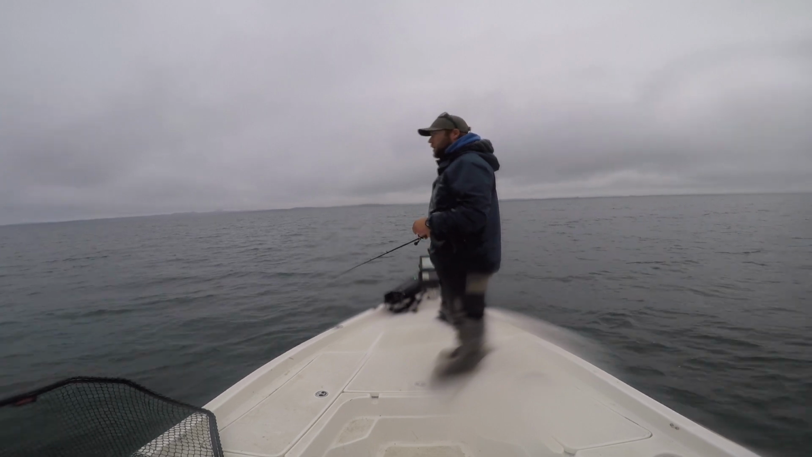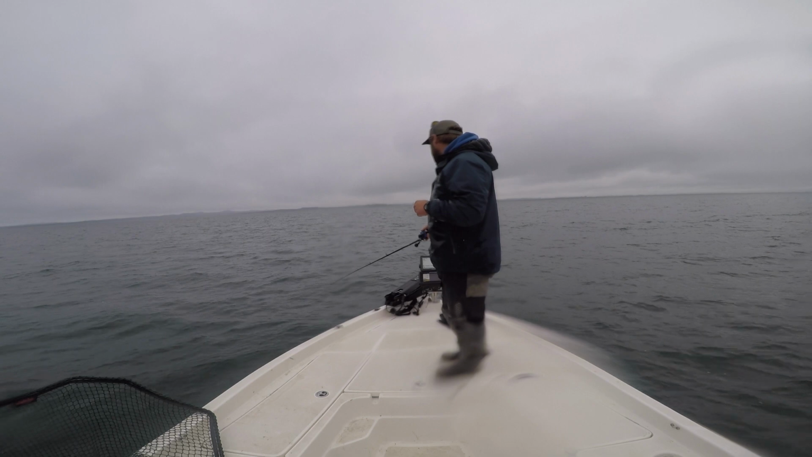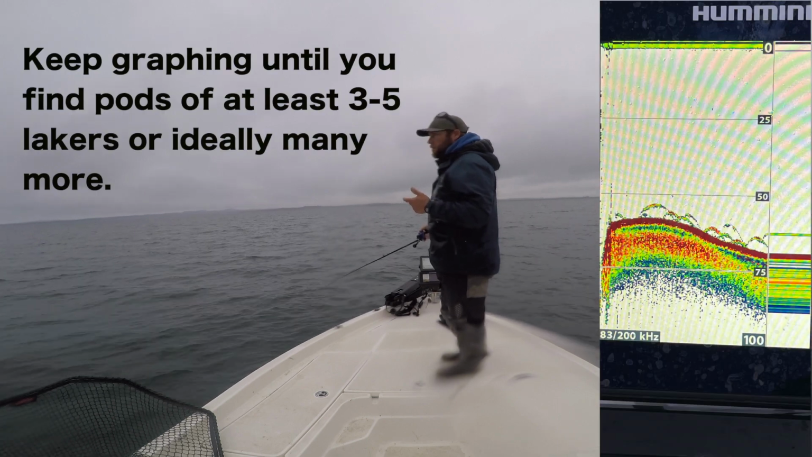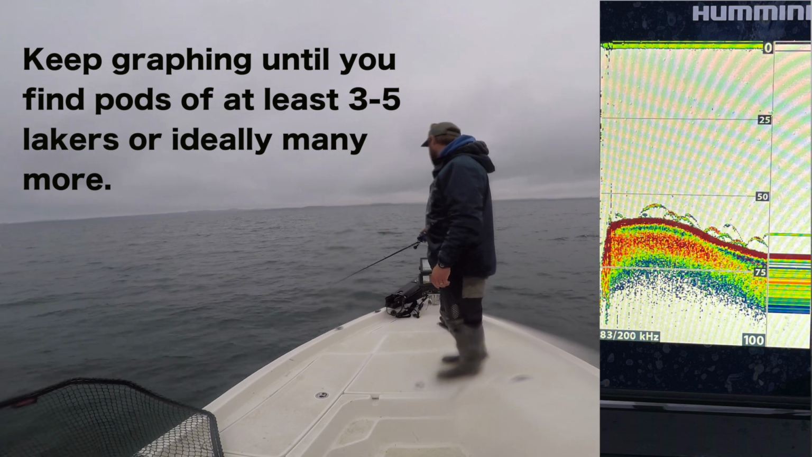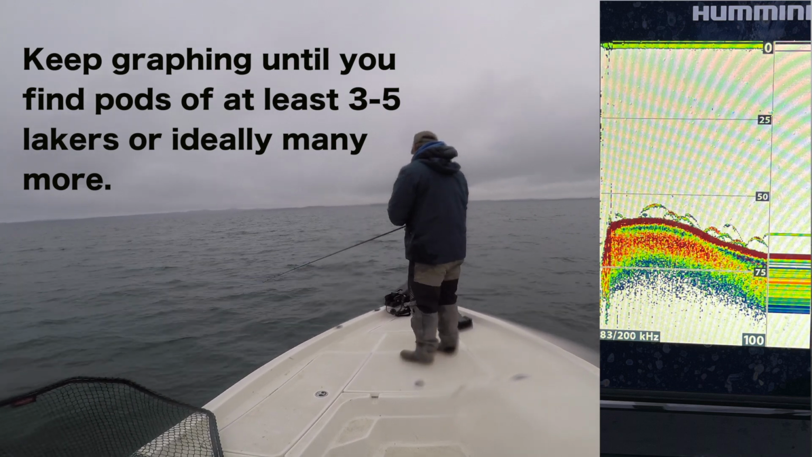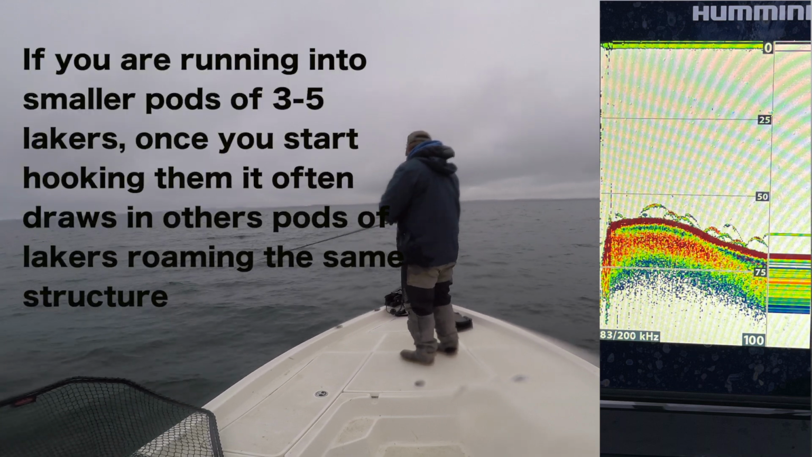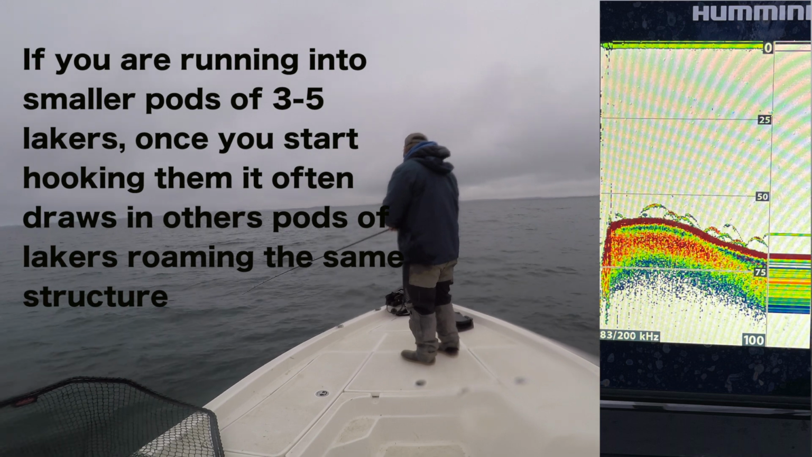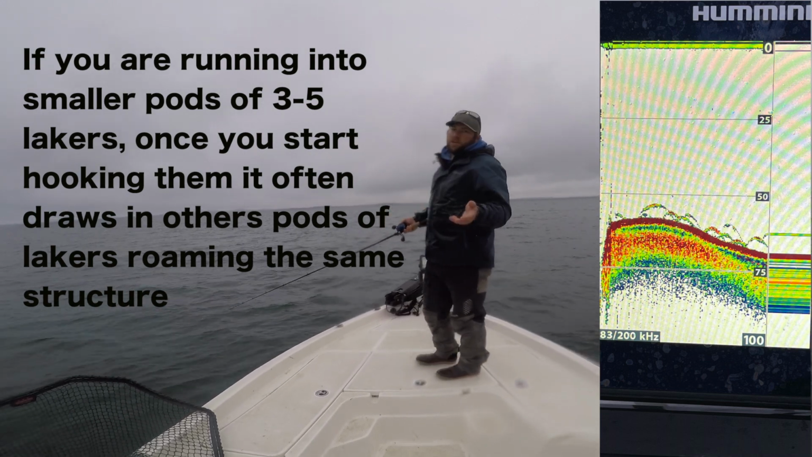They're a little bit smaller, not always as many fish just popping up initially on the graph, but a lot of times once you get them amped up, they're crazy. I mean, it's silly fun. So I'm dropping down, dropping down, dropping down. Hit bottom right now. Start reeling up. I got one. Oh, missed one. Okay, so occasionally you'll miss a fish.